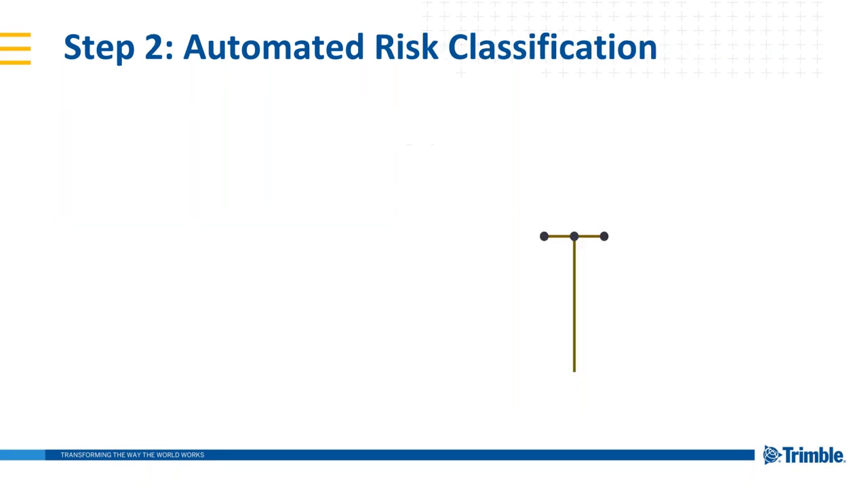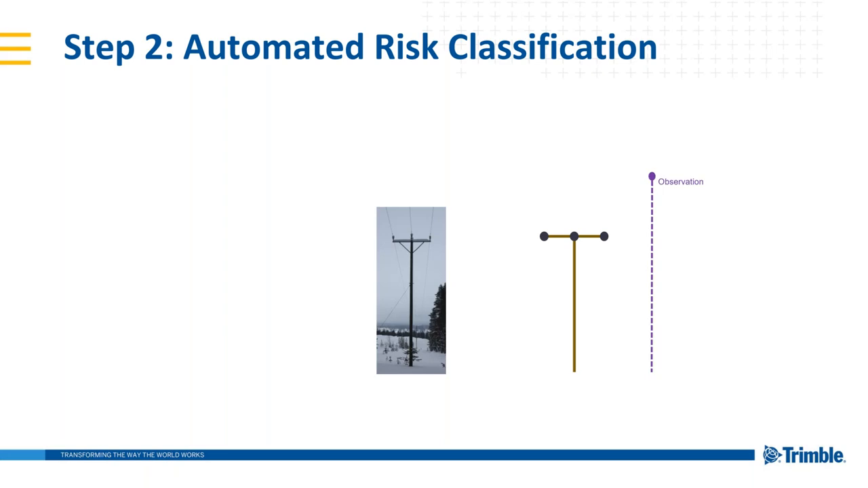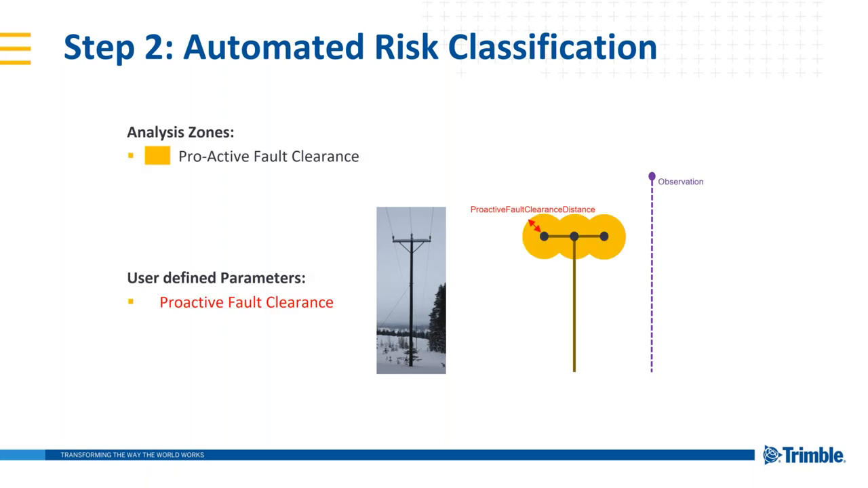And then it's important to look at how we are assessing this risk, and there are some industry standards. So of course we have this power line. We have a little diagram here of all these zones we need to consider. First of all, we have this proactive fault clearance in the diagram, which is also going to be a parameter that you'll see very shortly in eCognition. These are user-defined parameters that they can use in the form and our rule set. We have these stored as variables.